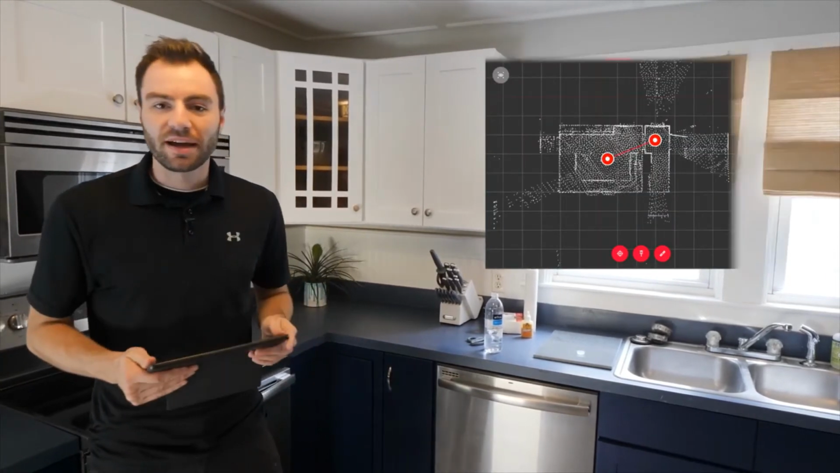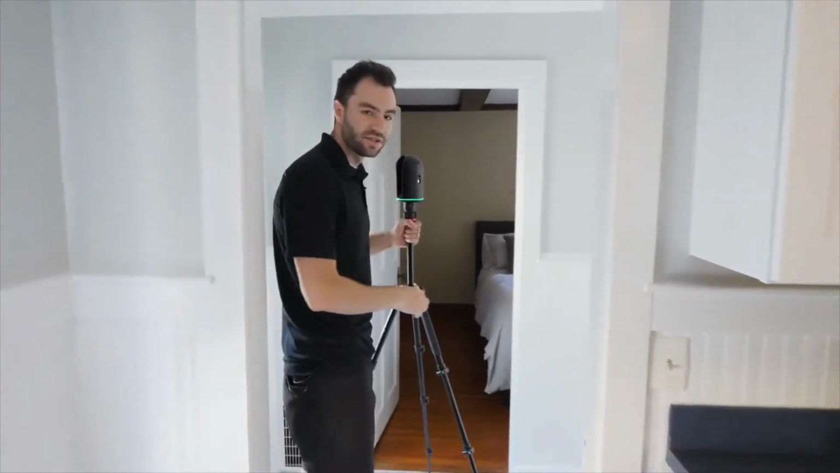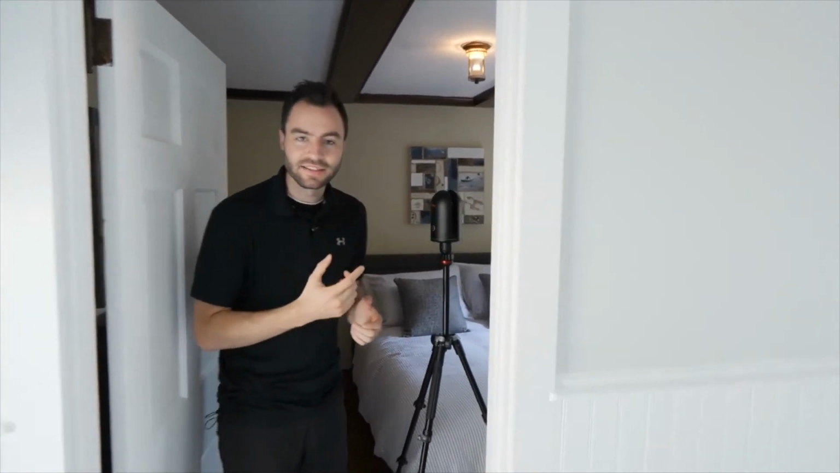Now I don't need to use my iPad. I can go through, move the scanner to my next position, press the button, and it'll take the next scan.